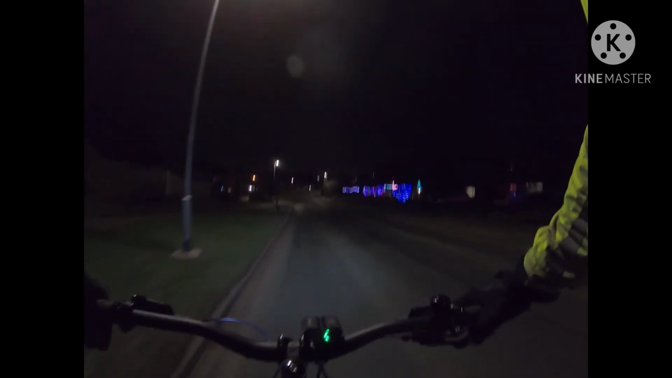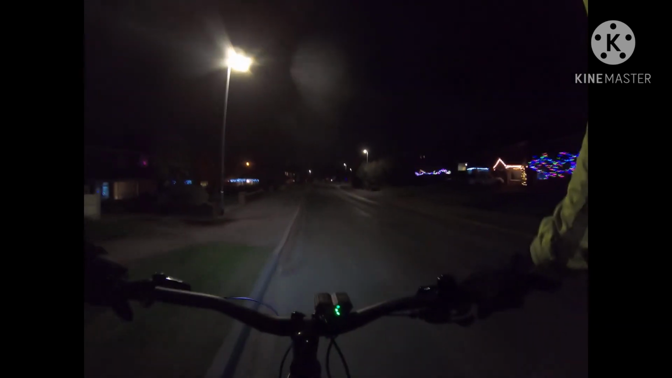This actually came with a suspension seat post, and I'll put it back on when the wife wants to use it, but my god, it's certainly overkill for what you use.